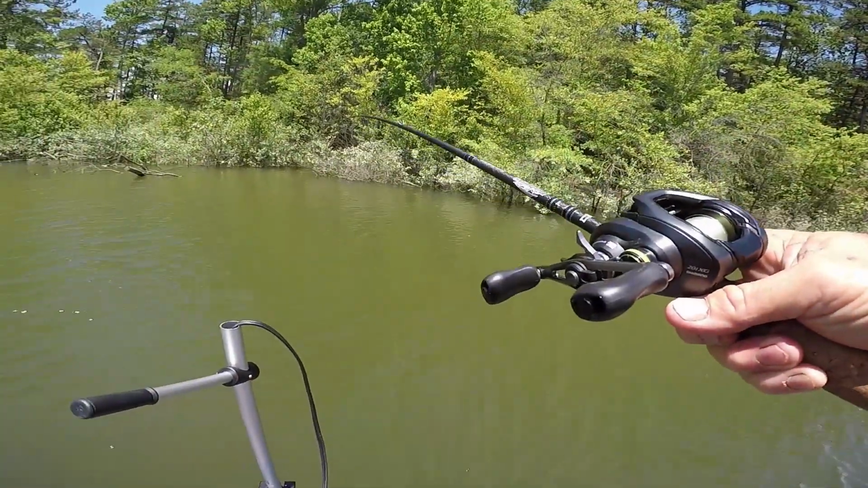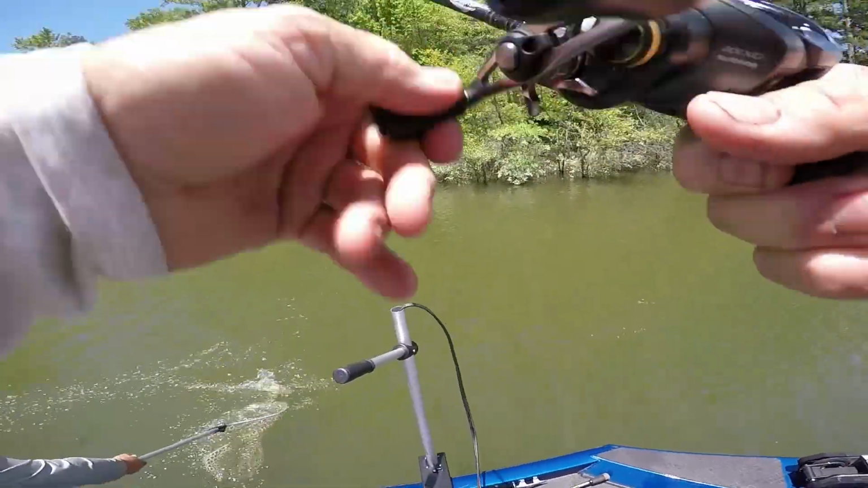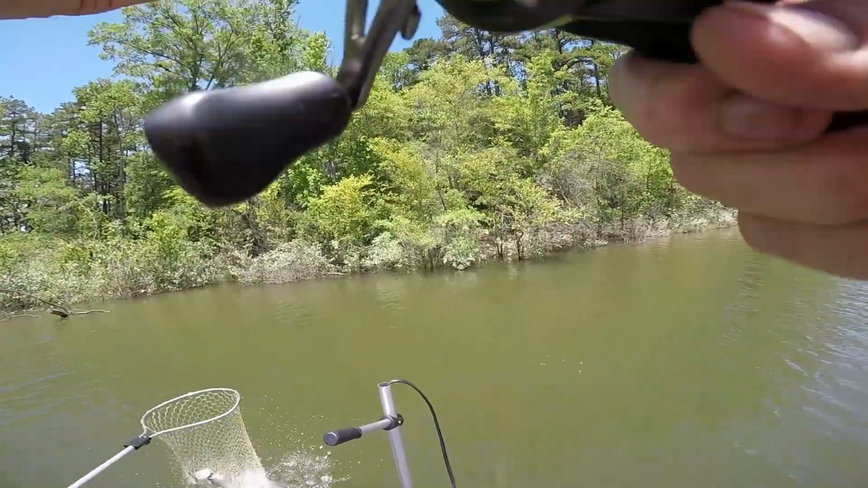I just told Mason I'm watching the LiveScope, guys. I get this question all the time: can you use a LiveScope for bass? And I was watching the LiveScope. I said, there goes a nice bass. He's coming toward the boat.